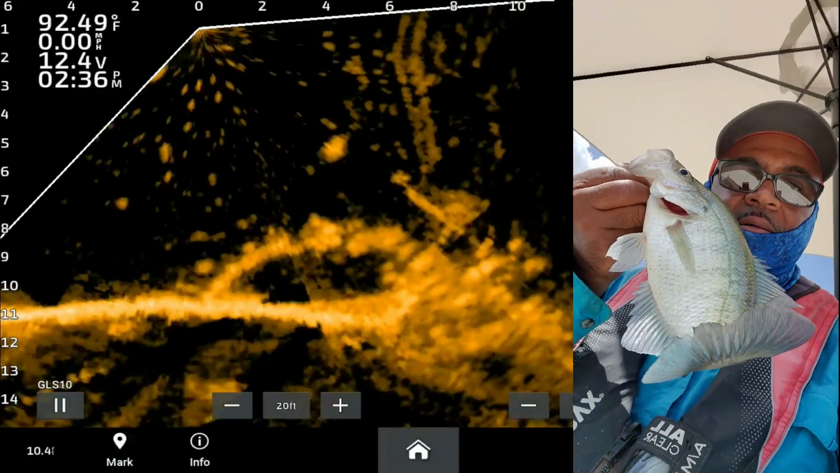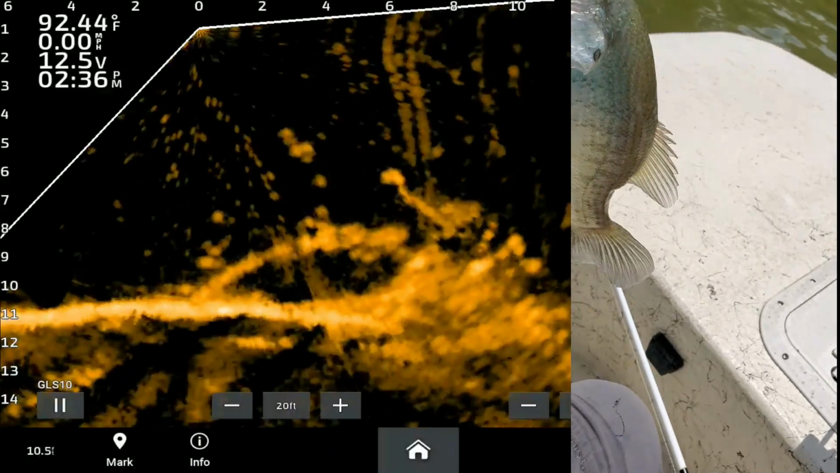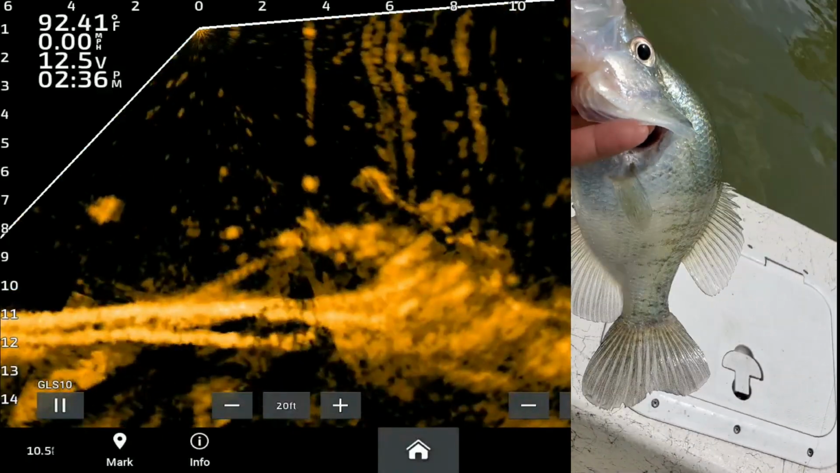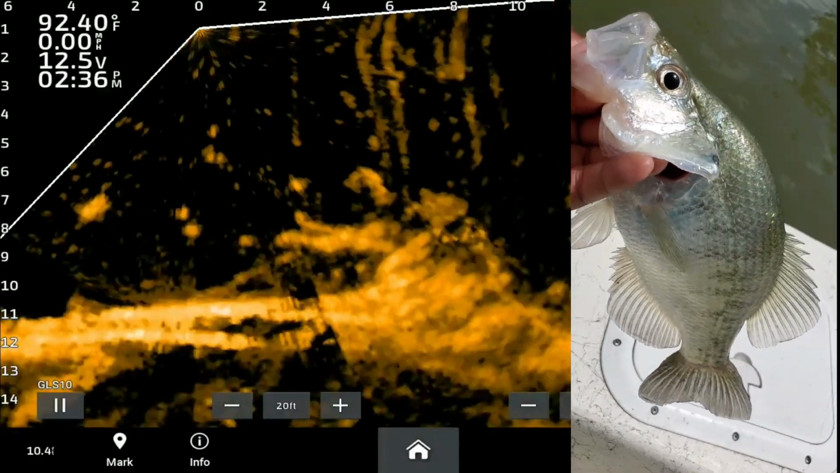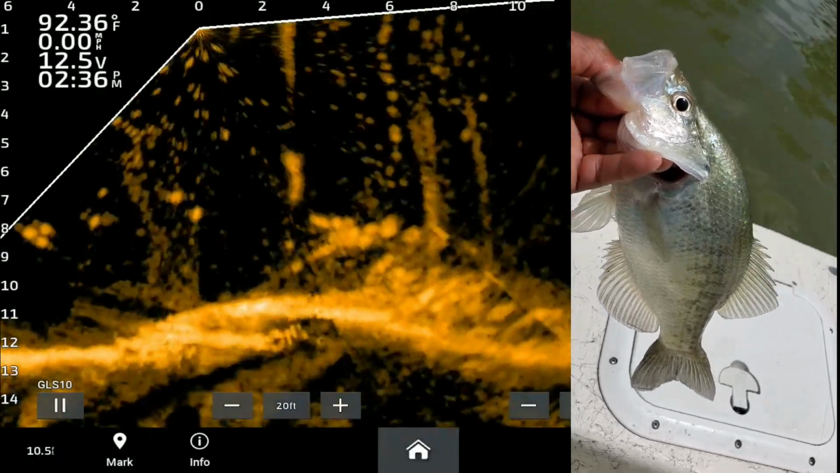Bam! Oh yeah. Now this is a white crappie. Let me get him over in the light so you can see the bars right there. You see the vertical bars right there. Letting them swim. That's good. 11.5, 12-inch fish. Oh yeah.